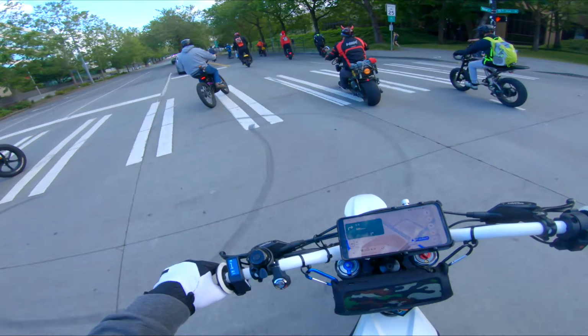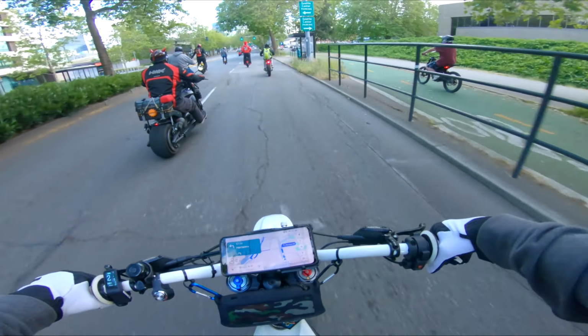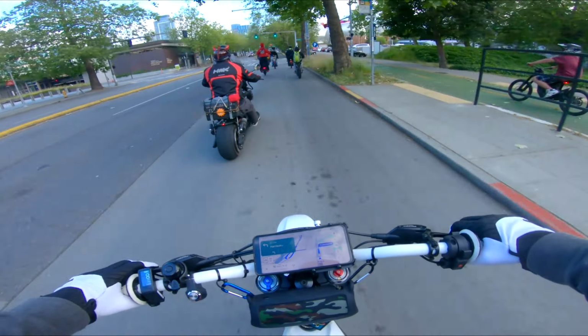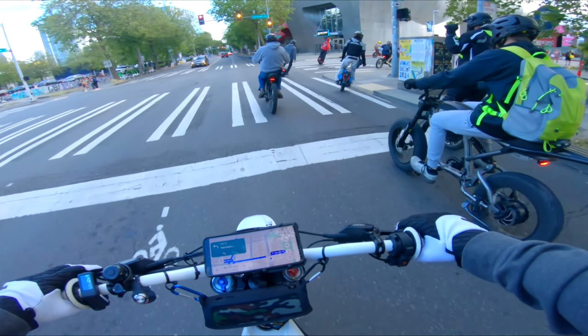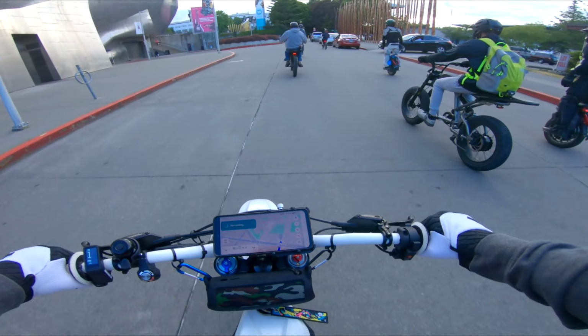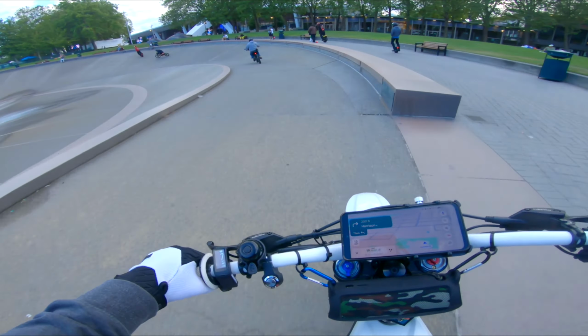The other problem I'm running into is that my whole GoPro assembly is putting a bit of forward weight on my helmet, and it's pulling it down and forward a bit. The fountain's gonna get interesting. Hopefully I don't mess anything up there. Not really the best place grip-wise with all that water.